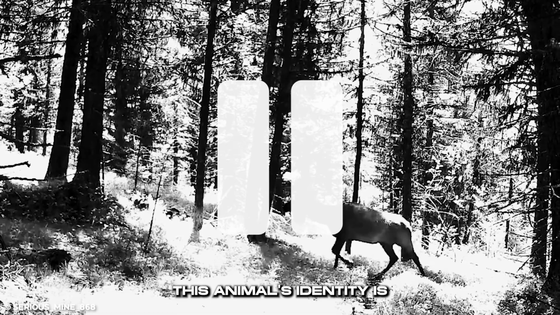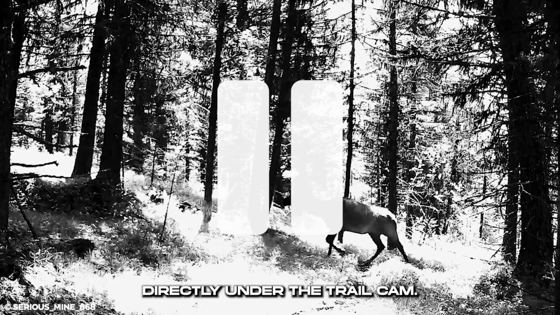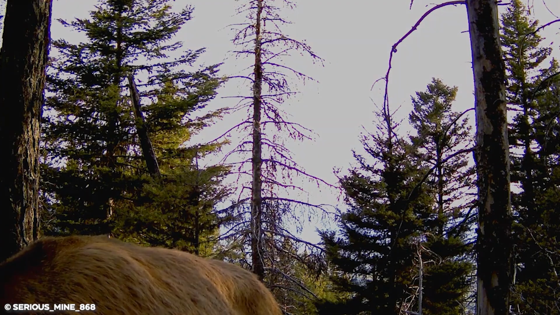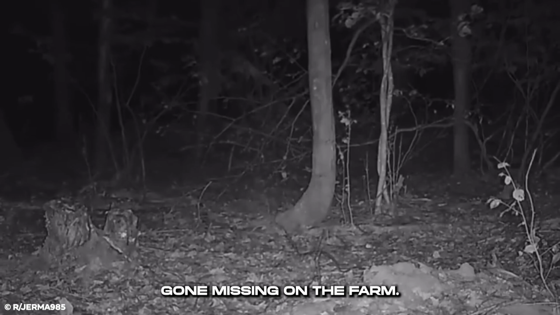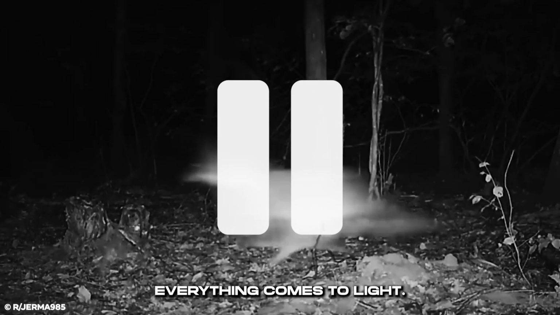This animal's identity is unknown, but what we know for sure is that it's eating directly under the trail cam. What exactly it's eating is debatable. For days now, livestock and other valuables have gone missing on the farm. After getting a trail cam, everything comes to light.